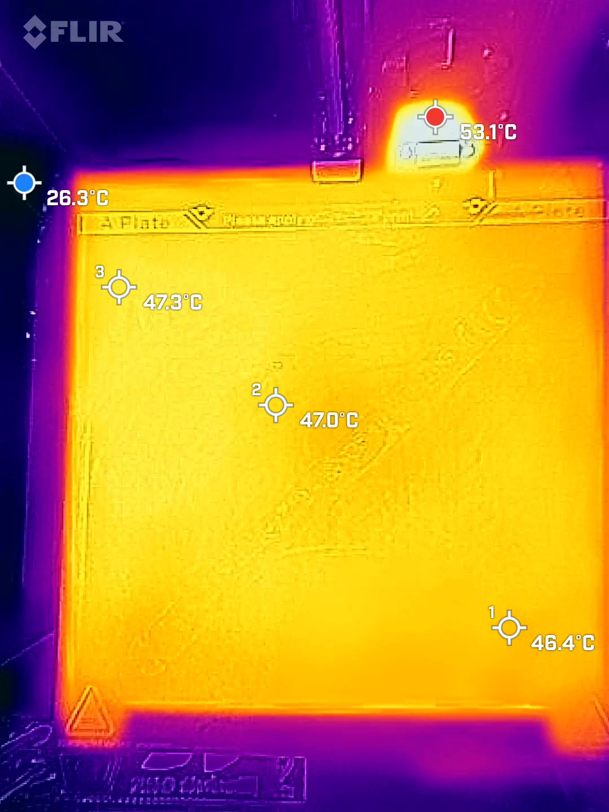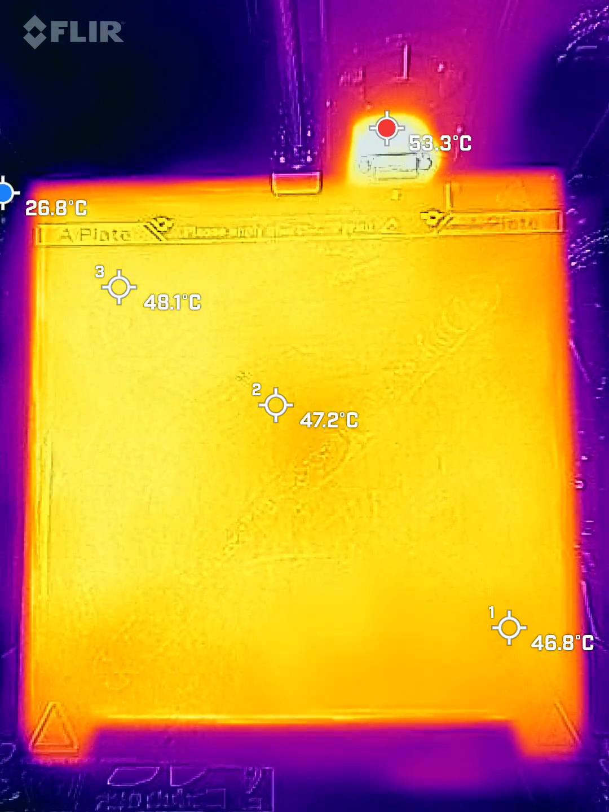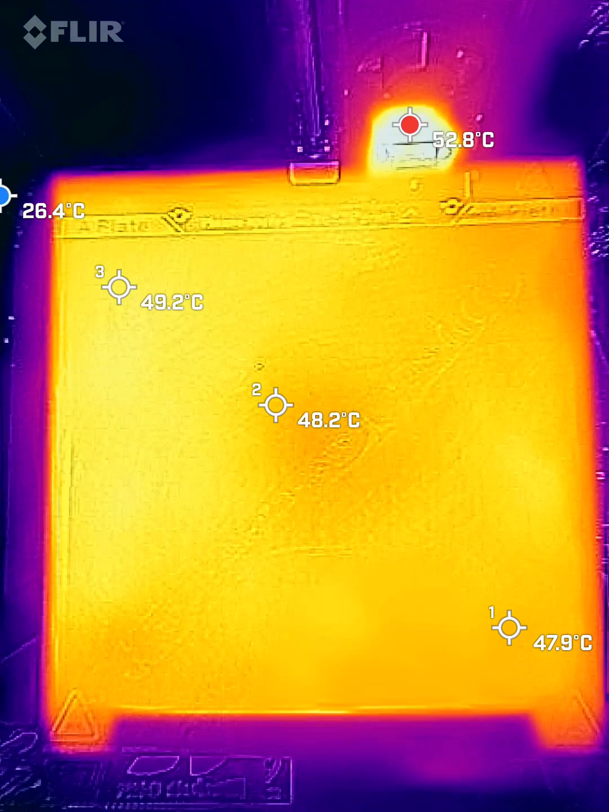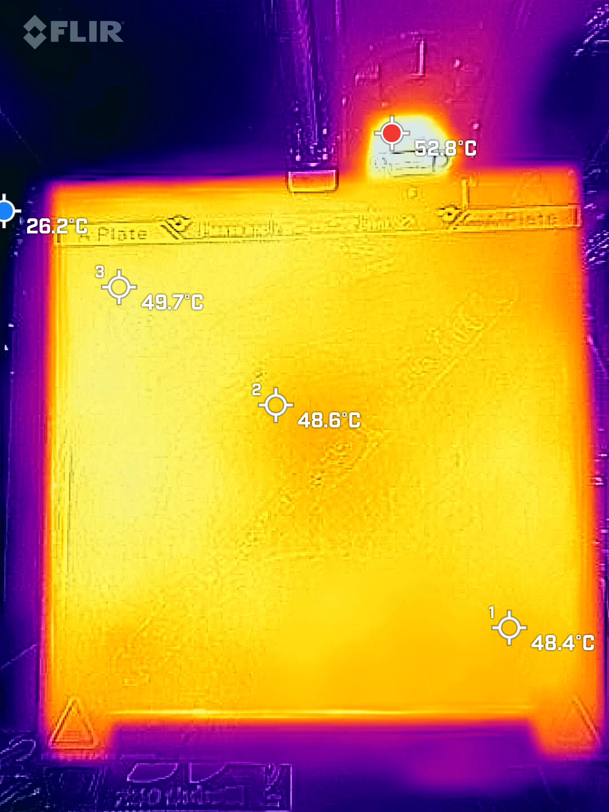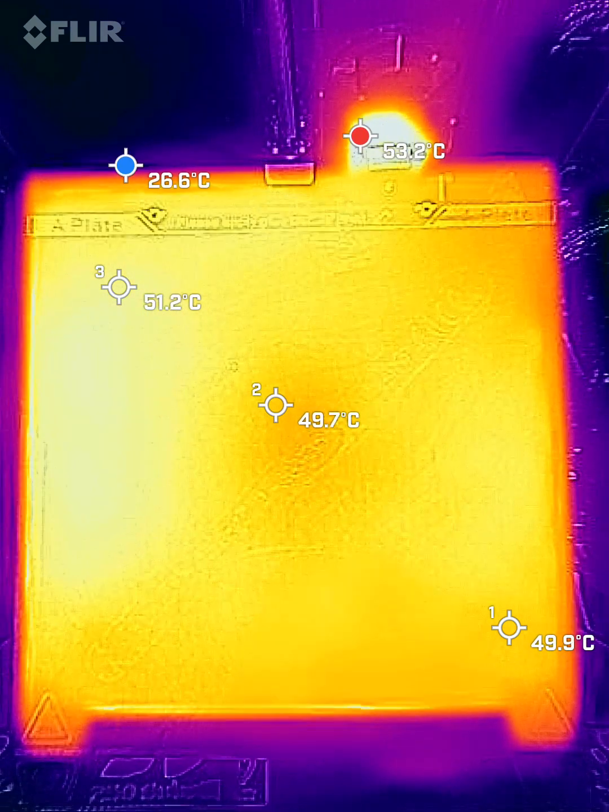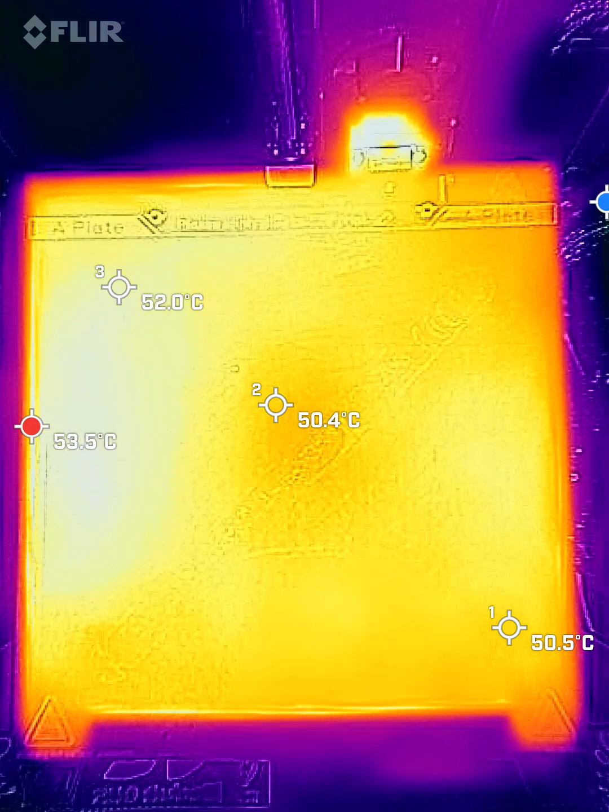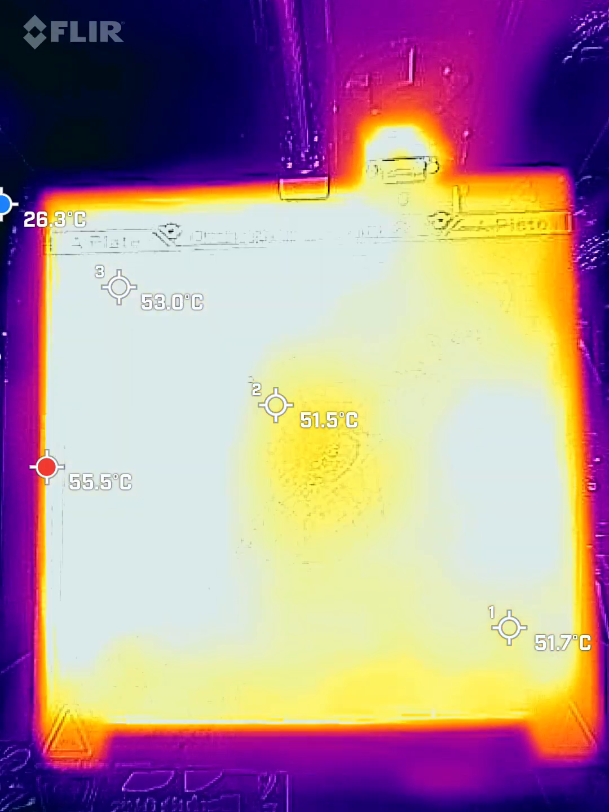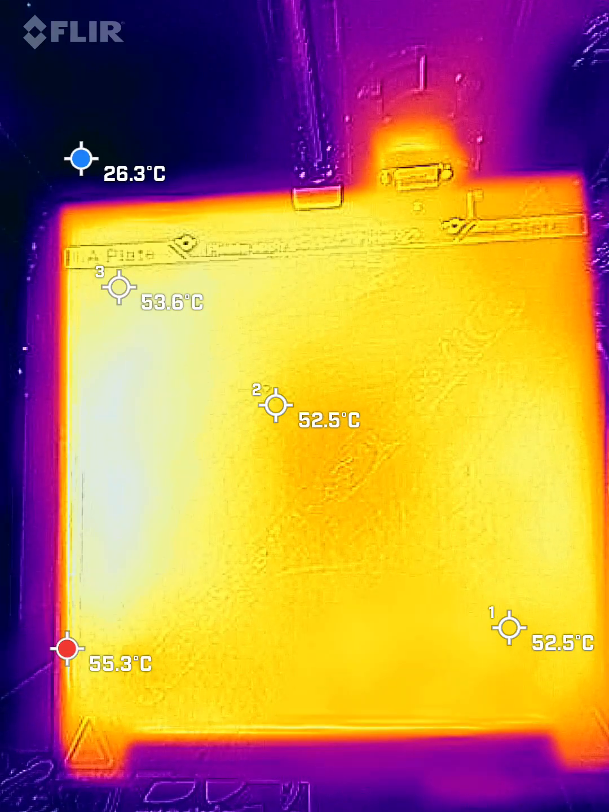It's going a little slower than I expected. Man's getting tired holding this stupid thing. Okay, it's pretty uniform. Actually, it looks pretty warm over on the left there.